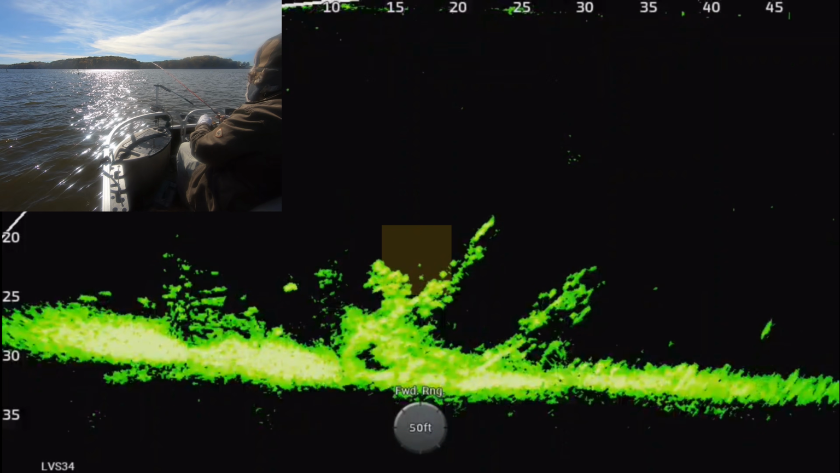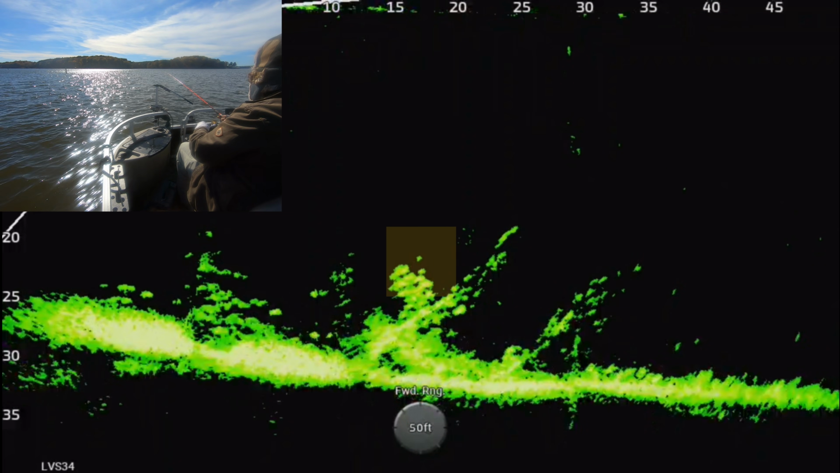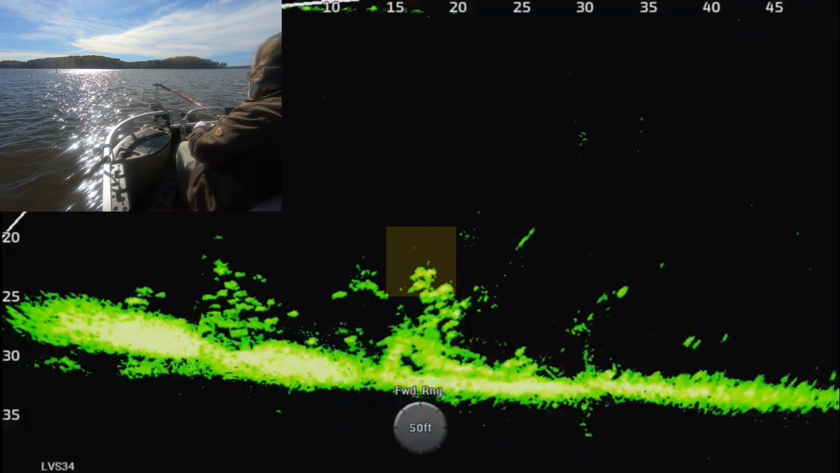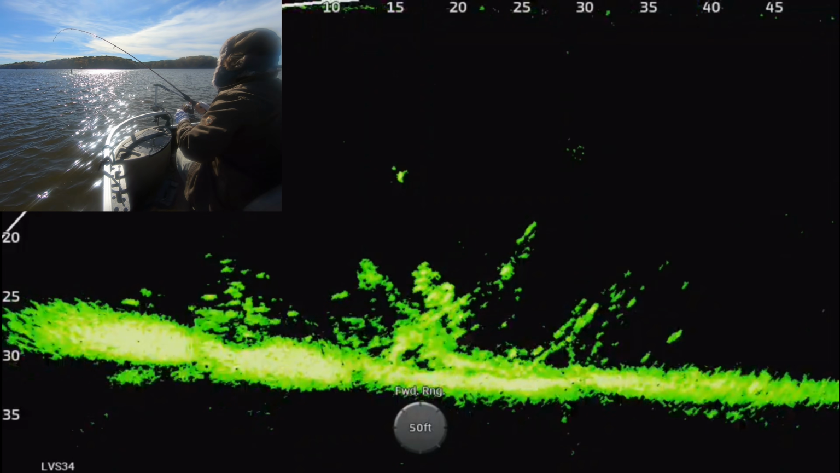The fish go from being spread out all over the lake to being just concentrated in the deepest parts of the water. And that's where they stay. Oh, there he is. There he is.